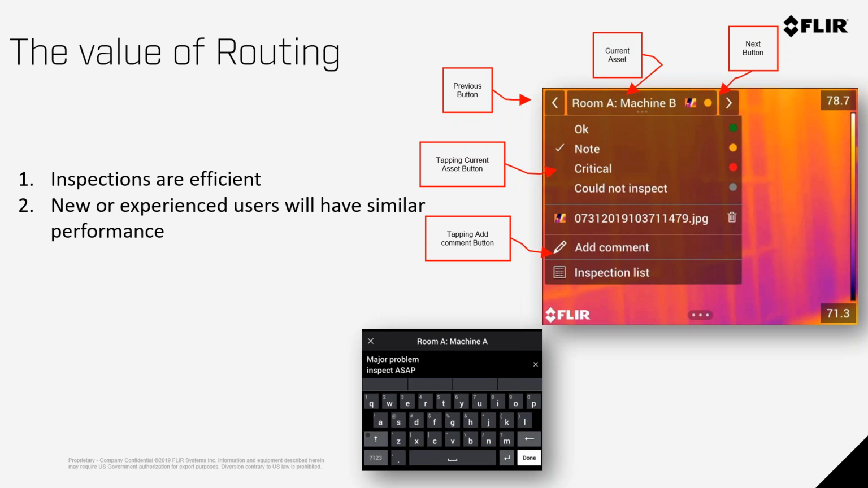So a new or experienced user will have the same exact performance. And most important, the lexicon is the same. If you designate motor ABC, then it's always going to be ABC. You now never have to worry about each operator using their own slang or their own verbiage to describe something. You know how challenging that can be and how it can lead to errors if all of a sudden people are using similar verbiage to describe the same exact thing.